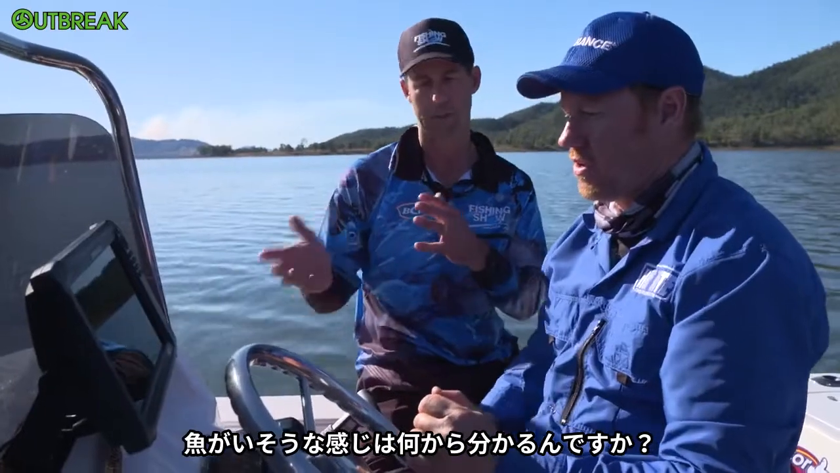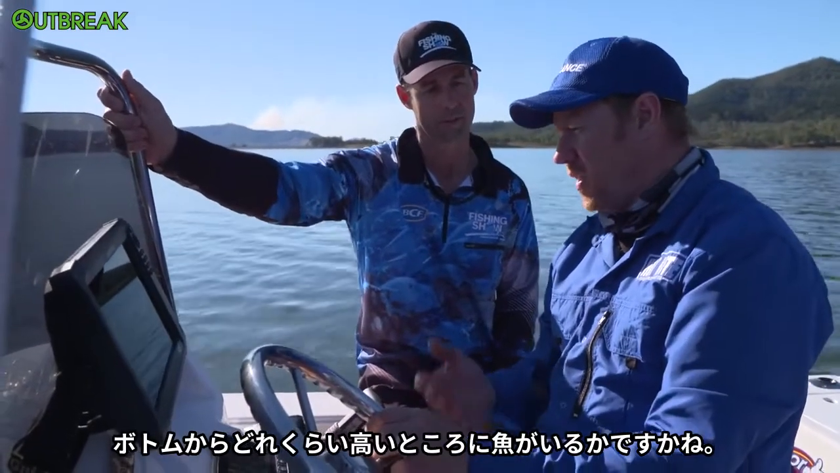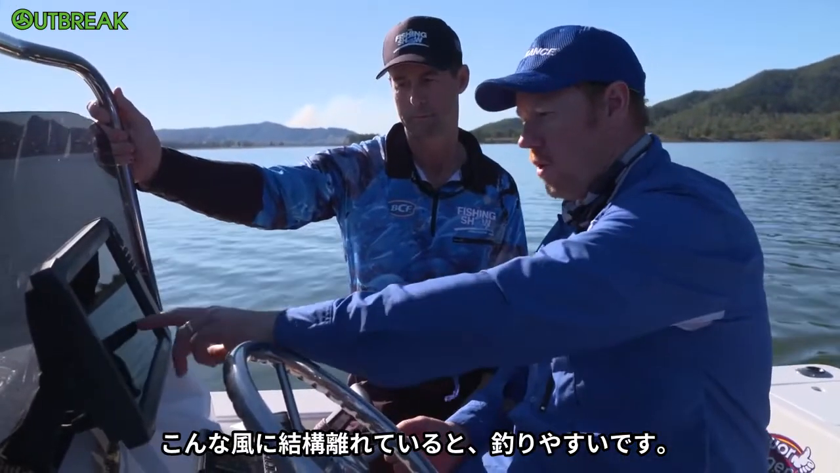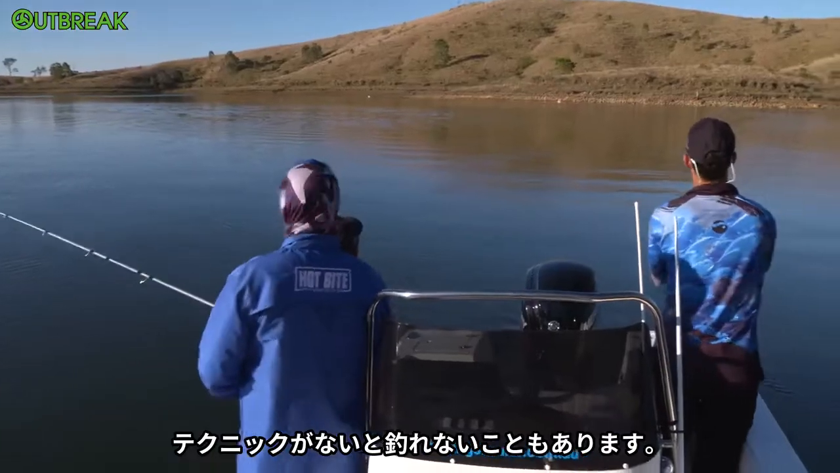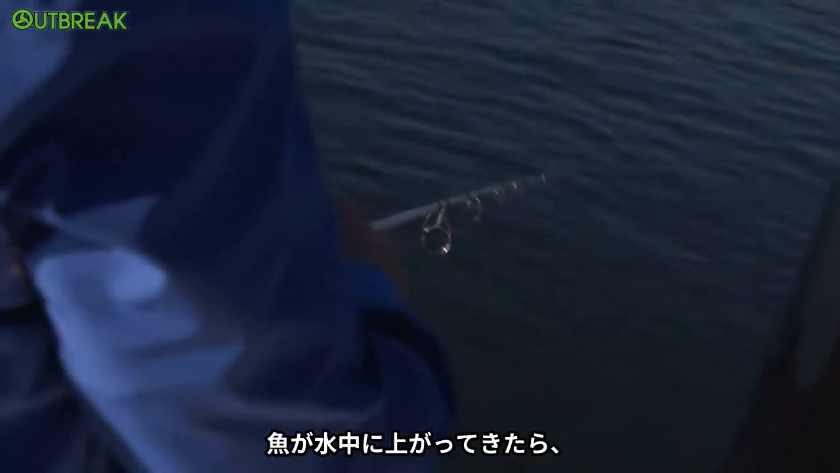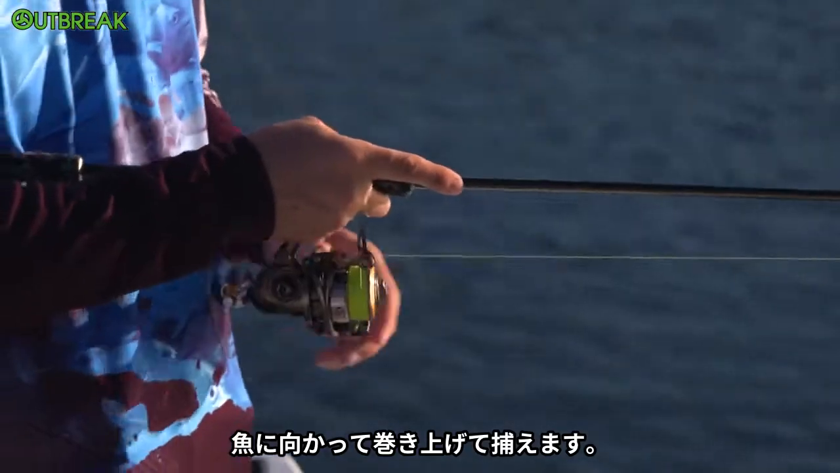And so you can tell the mood of the fish by what? Oh, just a little bit on how high they are off the bottom. Like those fish there are well off the bottom, so to me they're catchable. When they're hugging bottom, they're always that little bit harder. There are sometimes techniques that you'll get them with by just working your lures closer to the bottom, but when they're up there higher in the water column, you can generally just roll something up through them and catch them.